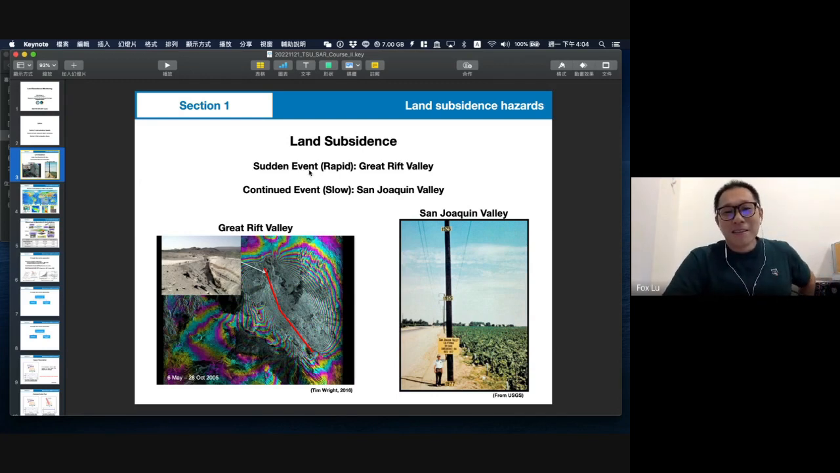Regarding land subsidence, some people may think of groundwater pumping causing slow subsidence. But in some cases there are sudden events, like the Great Rift Valley in eastern Africa in 2005.